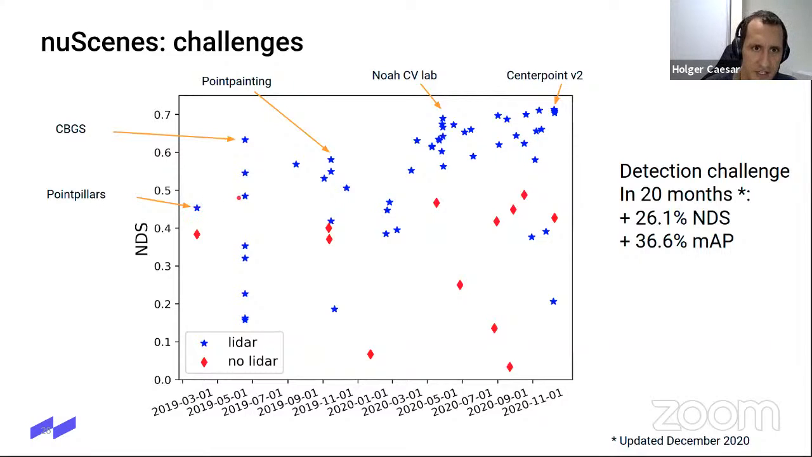Then we organized a detection challenge, and there was a huge boost here. This was a submission from MEGVII, which is called CBGS. Then this is our PointPainting fusion paper that I talked to you about. And then in the next detection challenge the next year, again, a huge increase in performance, from the Nanyang lab.